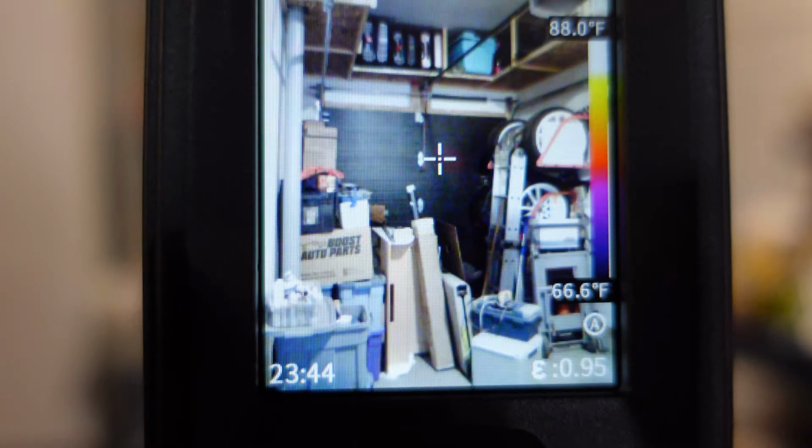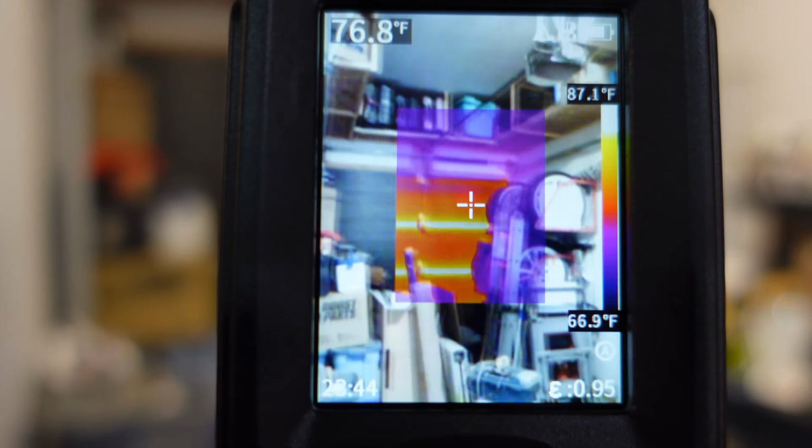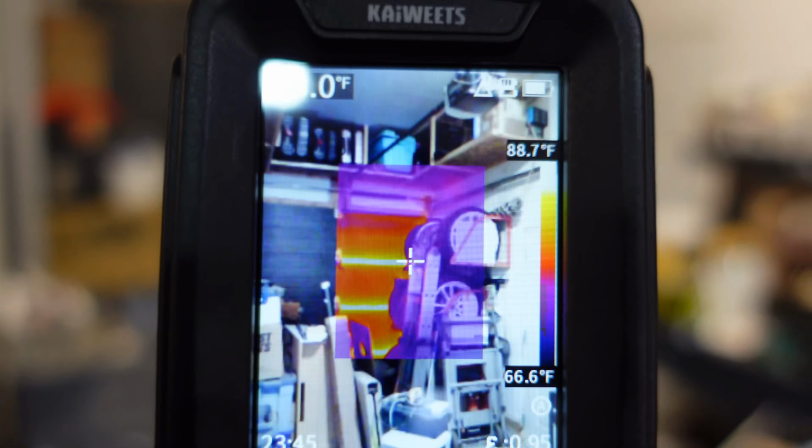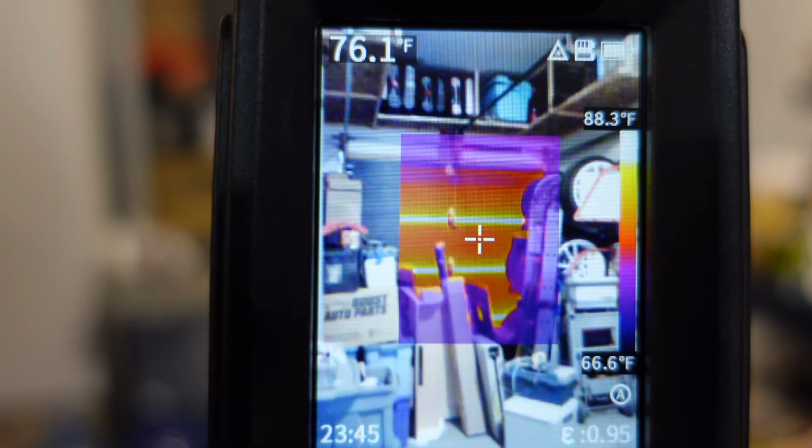So using the up or the down button here, I can give it a press. I'm on visible light, press it again. Now I'm on picture in picture. What that does is it uses the center area as my infrared camera, but lets me see the visible light areas around it so I can get an idea. This may help you if you're just trying to really pinpoint something in a larger area. You might like that feature.